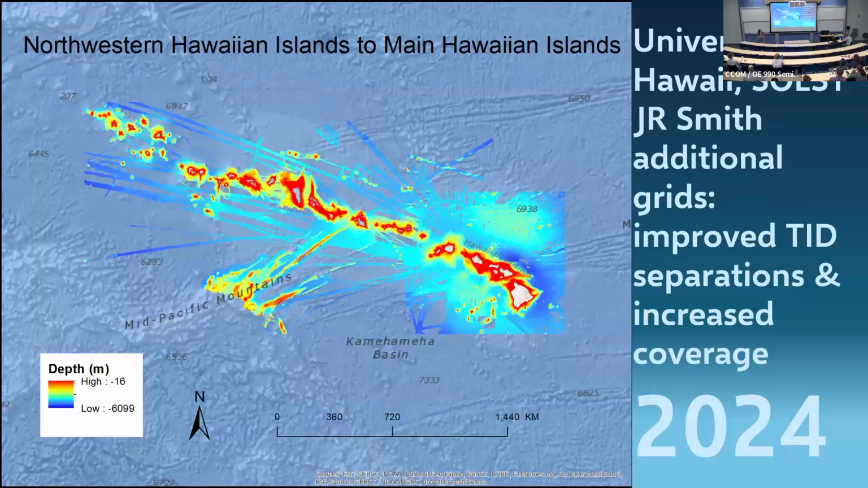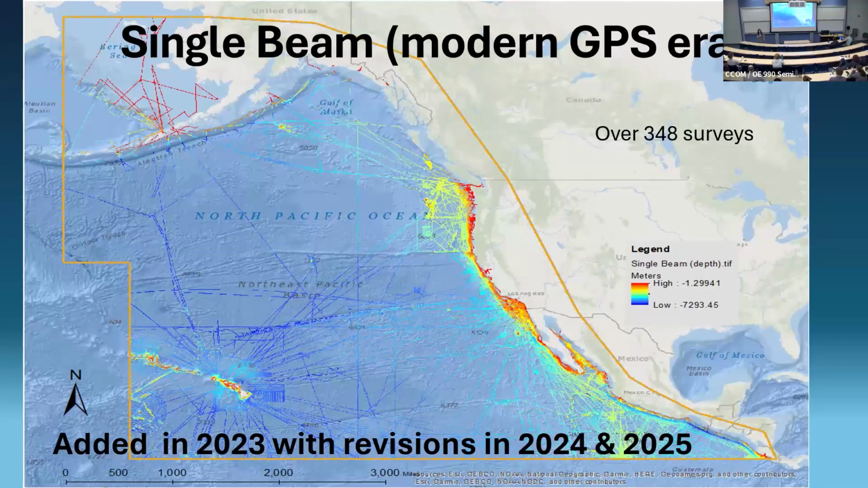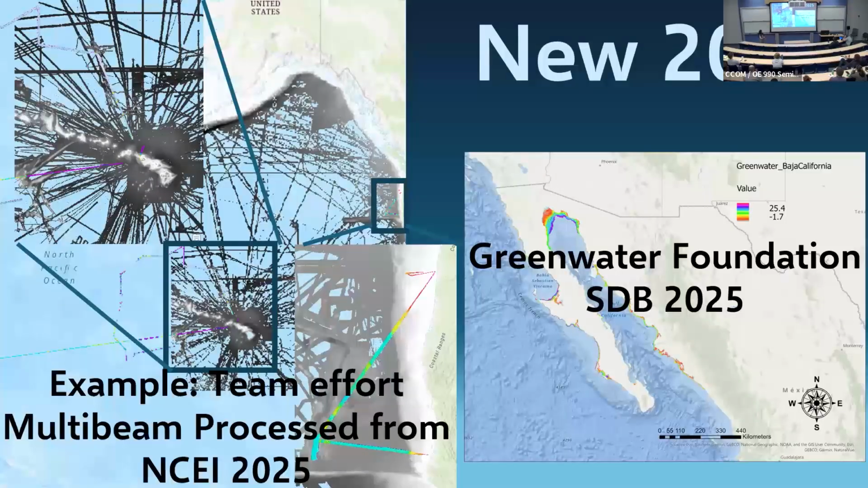All right, and some other cool data sets we brought in were continuous grids for the Northwest Hawaiian Islands from the University of Hawaii, and JAMSTEC data, Japan's research fleet. Michael Bagako spent a lot of time trying to bring in single beam data. We brought in only the modern GPS era, where there would be higher navigational precision for the deep ocean. We now have some satellite-derived bathymetry thanks to the Green Water Foundation, which DeCargo processes.